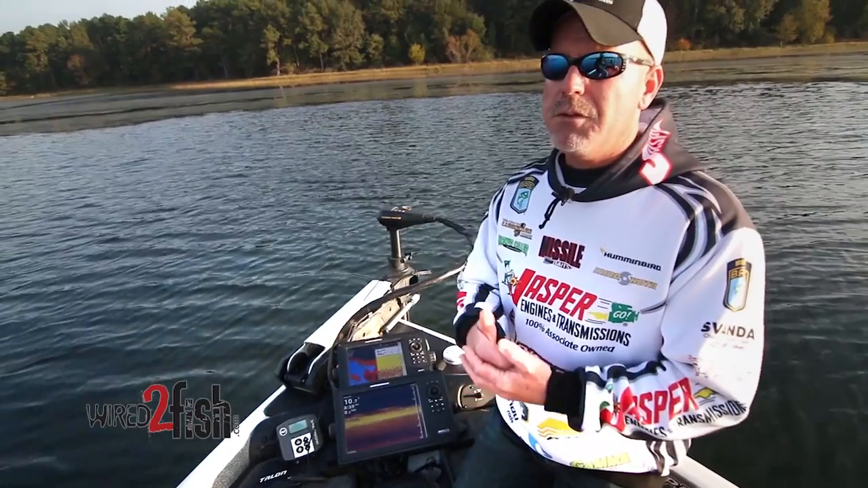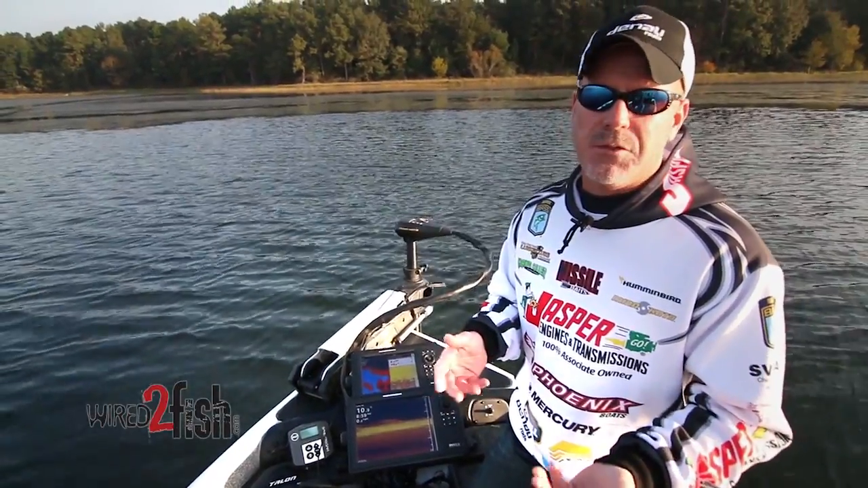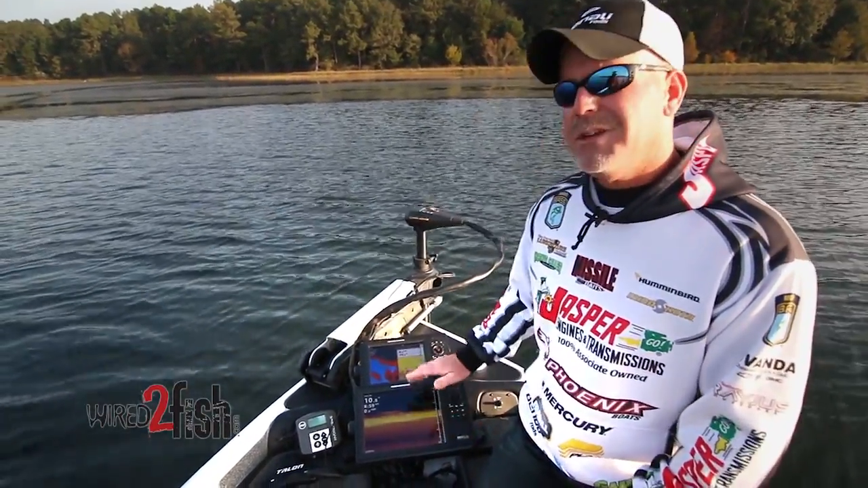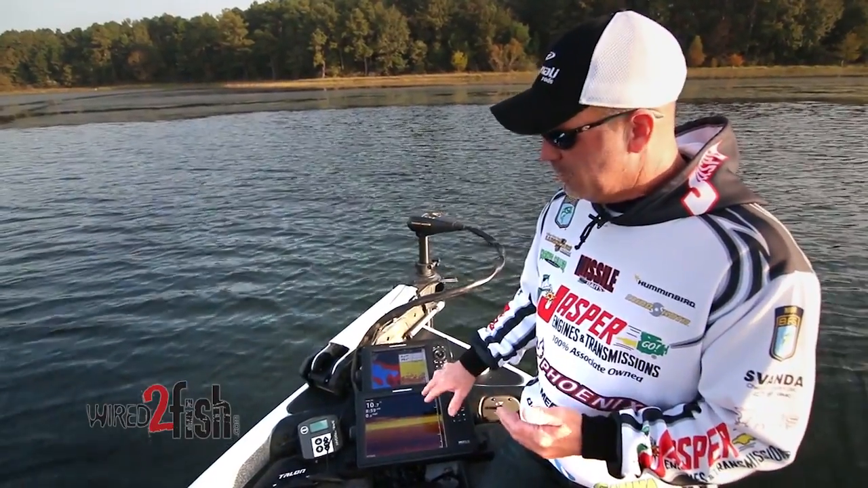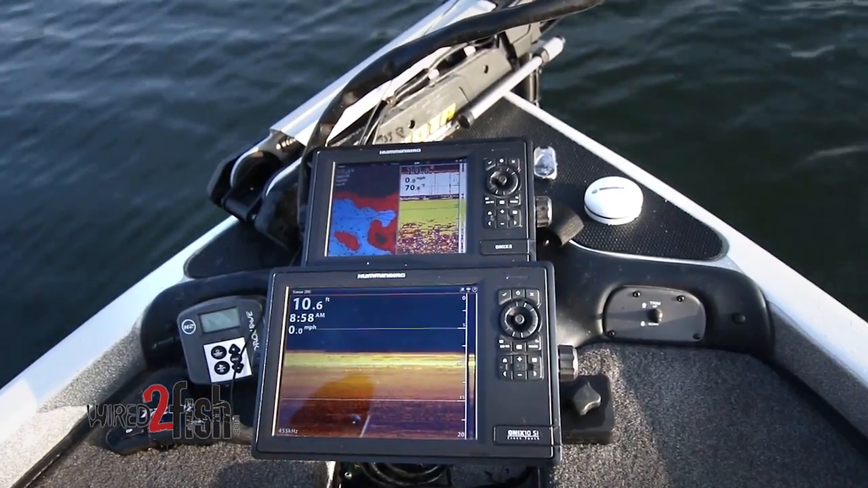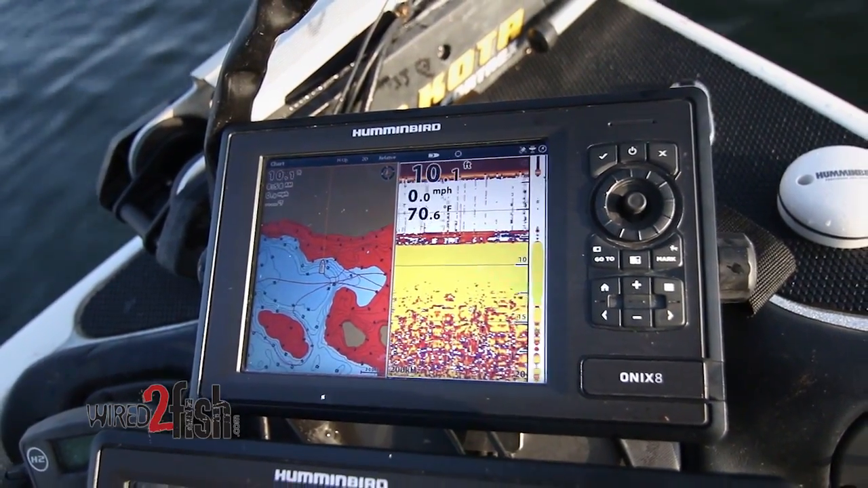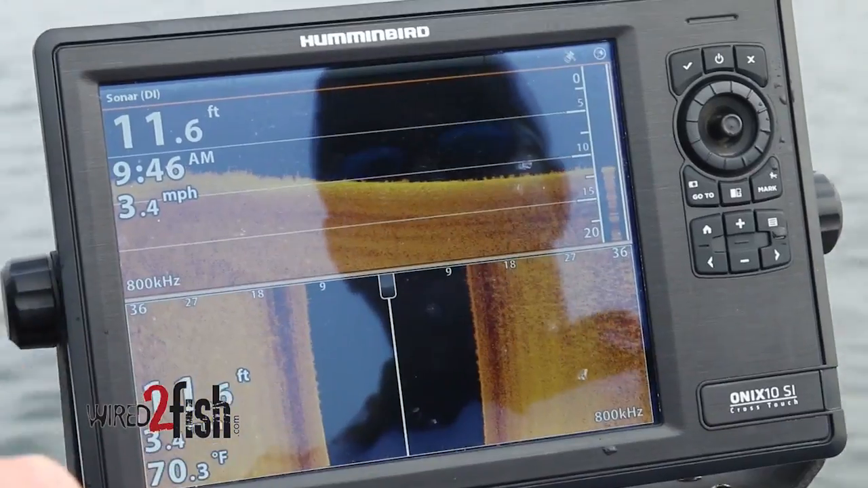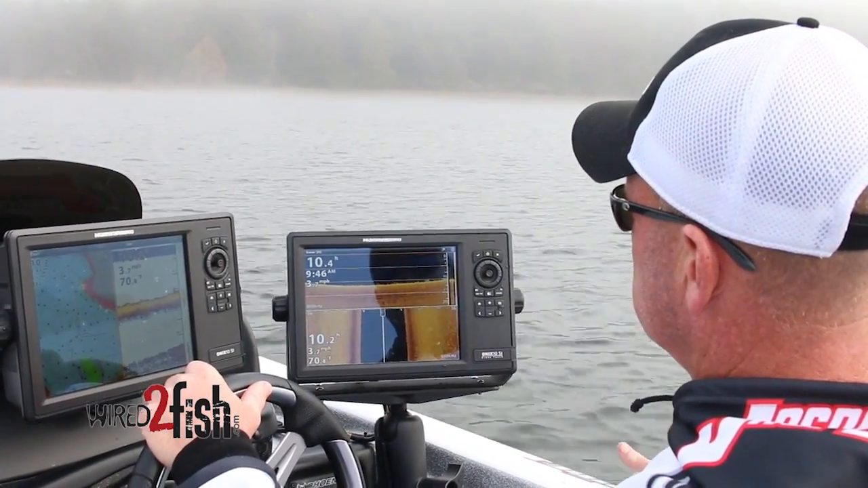I've talked to people before about side image, it's really good to use 3 times the depth that you're in. Well, on the front, it's a little bit different. There's a couple of things that you need to know. Anytime that I'm shooting down or side on the front, I'm already in the area of the structure I'm going to fish. I've already looked at it on both my back units, marked it more than likely with a waypoint, and now I'm going to actually approach and fish the structure.